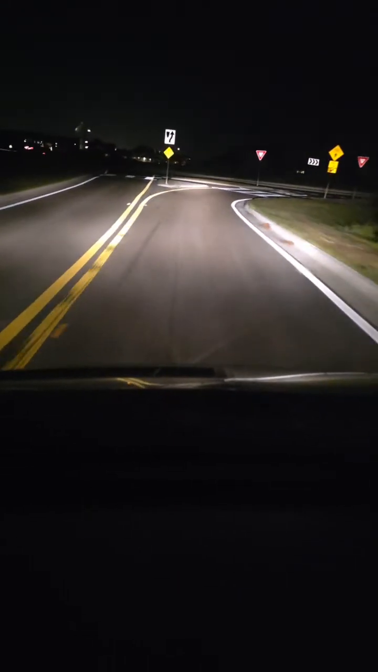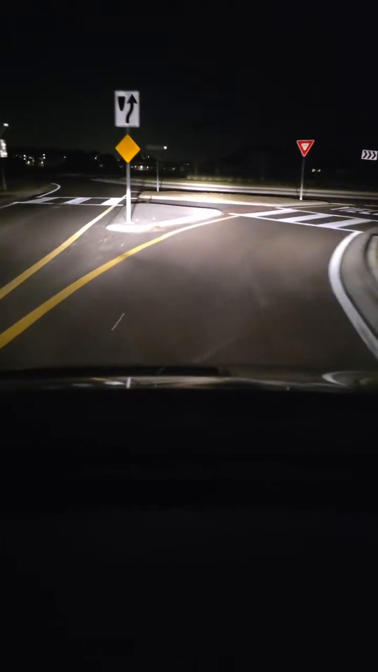Funny part is this area I'm not too familiar with. They just built this area up. But you guys want to go around a roundabout? We'll get dizzy. Let's go get dizzy. Let's see if I remember how to get out of here. Round and round.